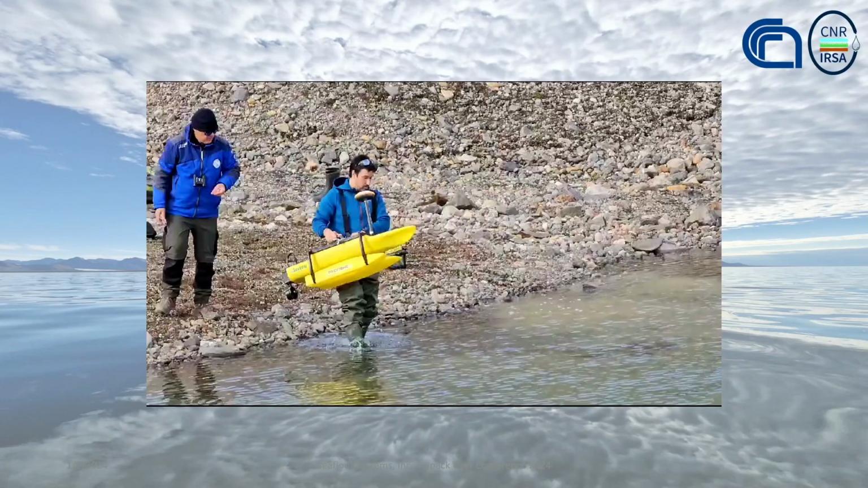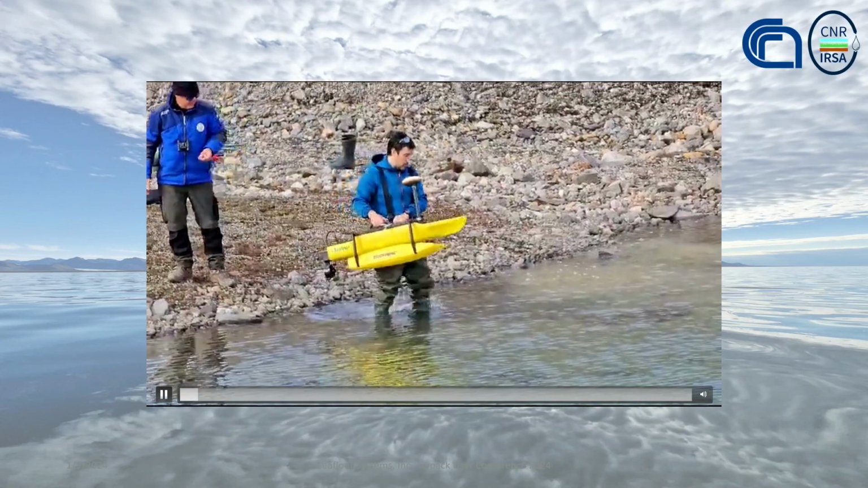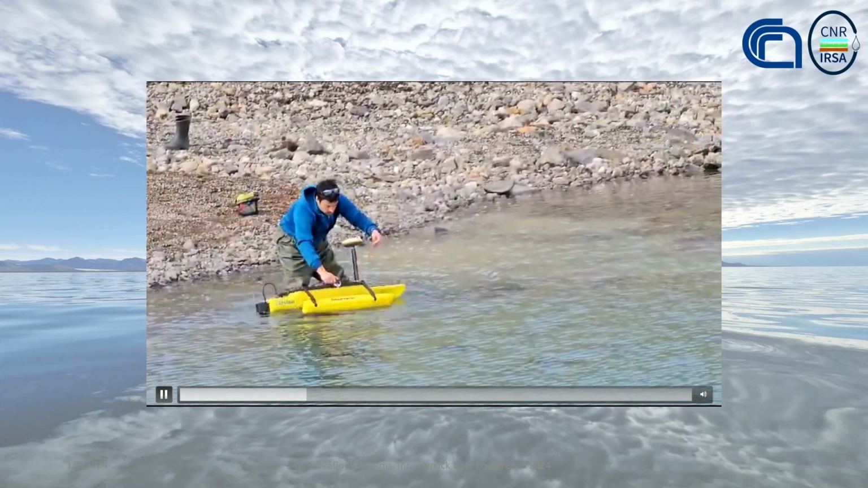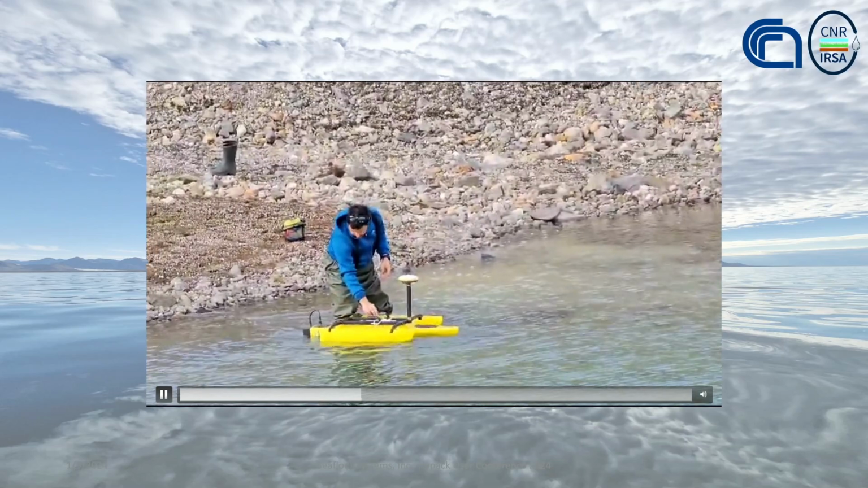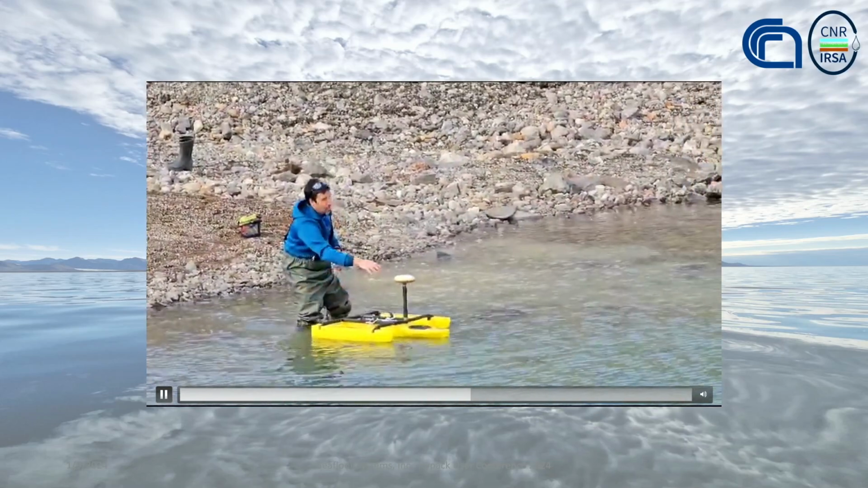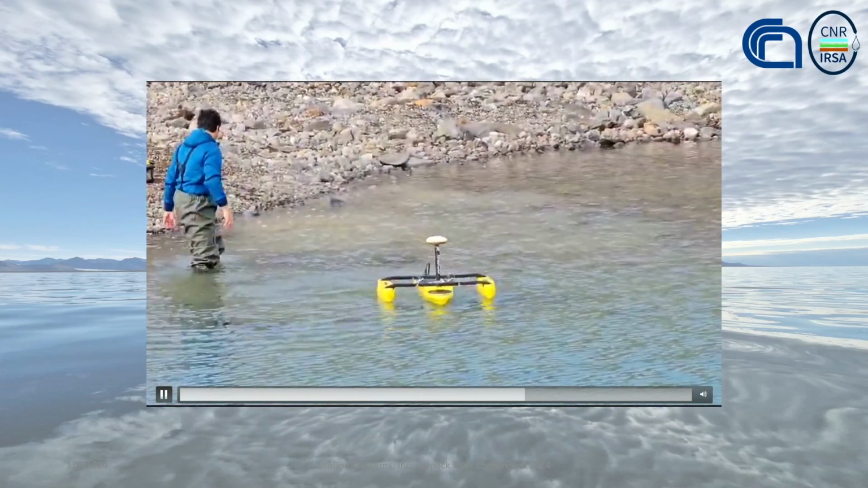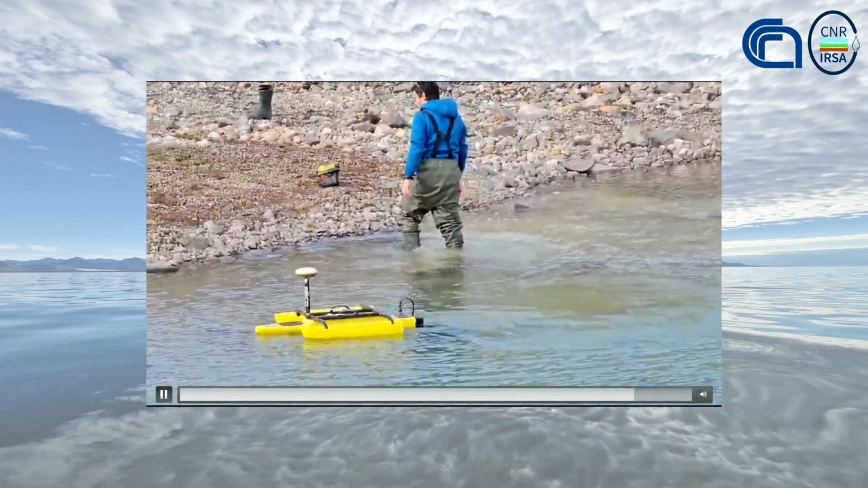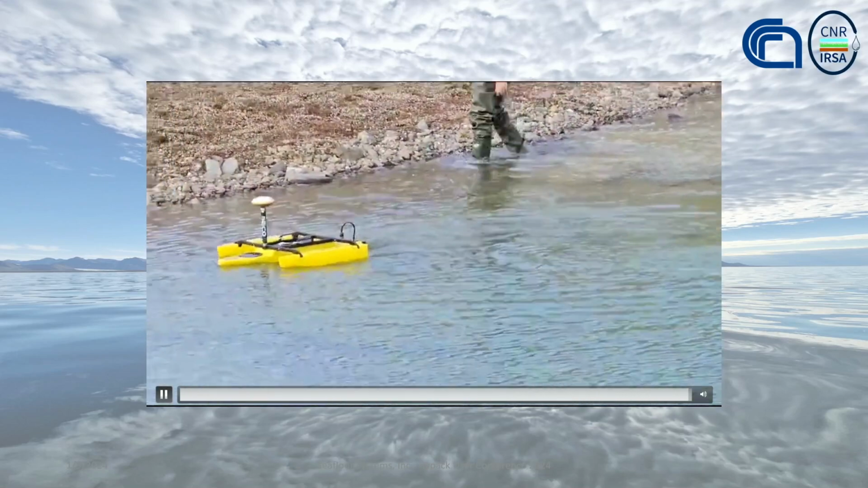So here's a video of them actually launching the USV. You can see it's folded up. It's got a single thruster that's servo driven on the rear. And as you can see, it's extremely maneuverable because of the servo-driven thruster on the back of it.